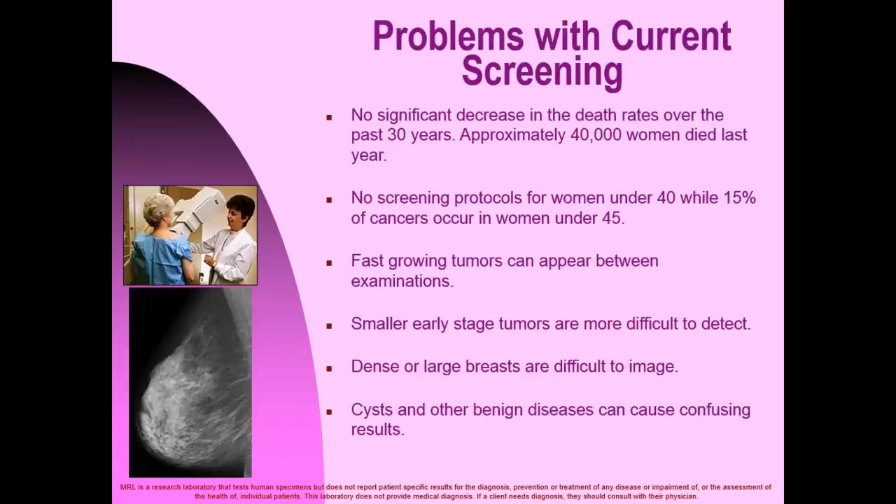Problems with current screening. No significant decrease in the death rates over the last 30 years. Approximately 440,000 women died last year. No screening protocols for women under 40, while 15% of cancers occur in women under 45.